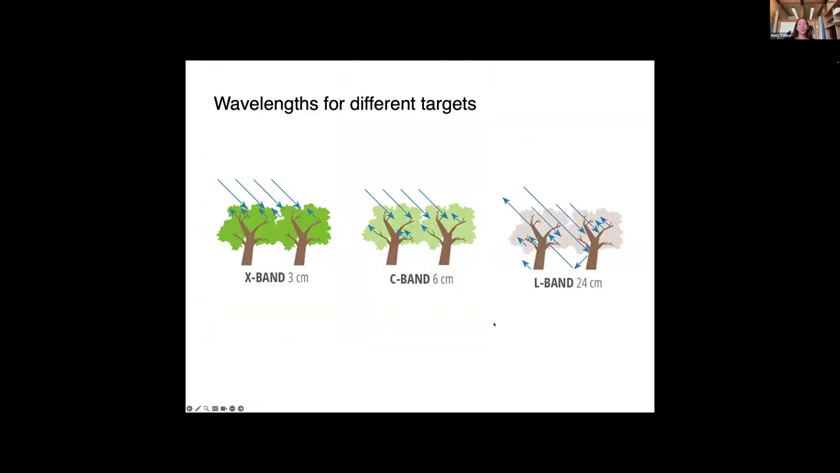So this is just giving you an overview of the different wavelengths for different targets. Depending on what kind of application you have, you might want to use different satellite systems. X-band will return radar echoes from the treetops and smaller branches. C-band with a slightly longer wavelength will penetrate through that canopy and reflect off of the larger tree branches. And then L-band with the even longer wavelength will more effectively penetrate through the canopy and reflect off of the tree trunks and the ground and the larger branches.